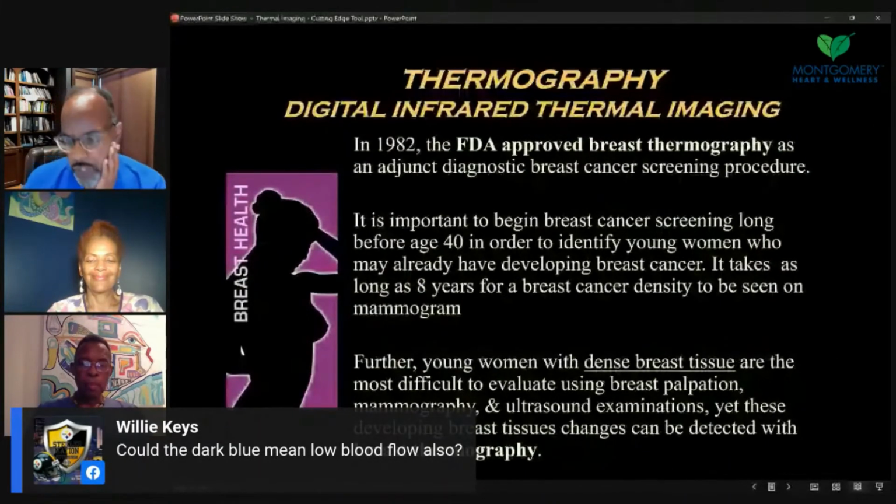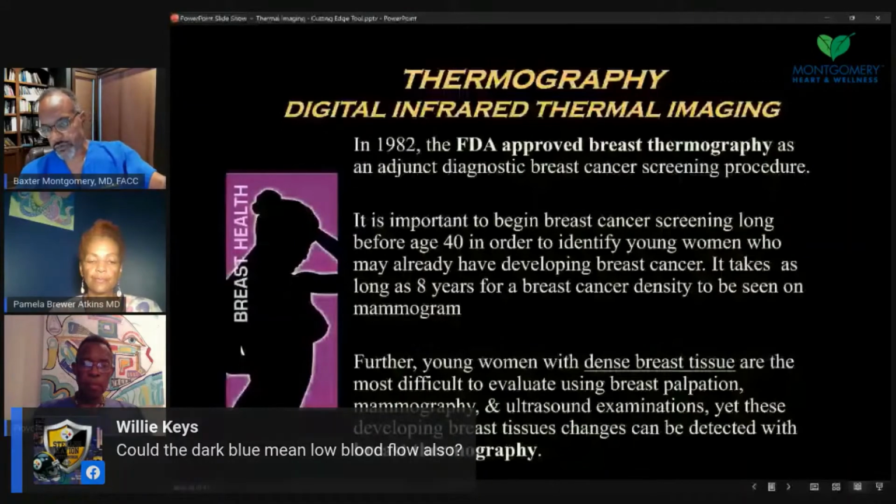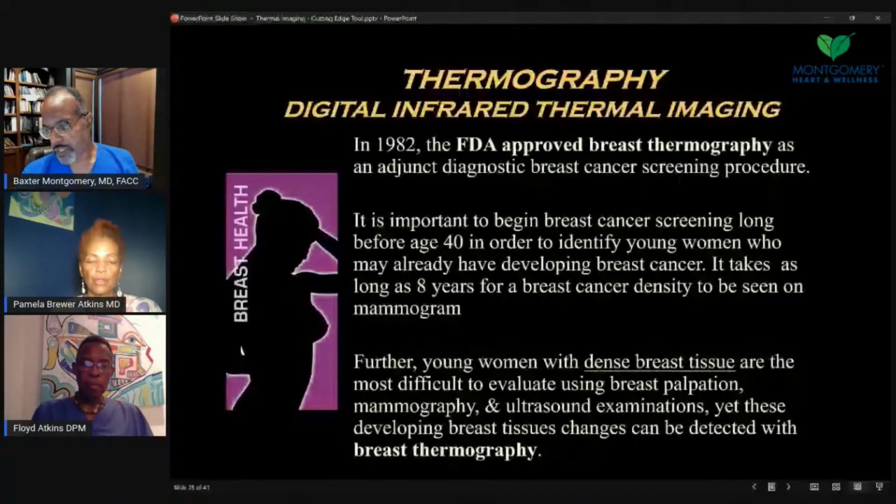Willie Keys asked an interesting question. Could the dark blue also mean low blood flow as well? So you mentioned dysfunction. Is that the mechanism for blood flow associated with that dysfunction, either in that breast that we talk about or the guy with Bell's palsy? Yeah, those cooler, bluer areas can be less vascular flow, but what we usually are concerned about is seeing blood vessel patterns around a cooler area, almost like a donut or surrounding it or a loop.